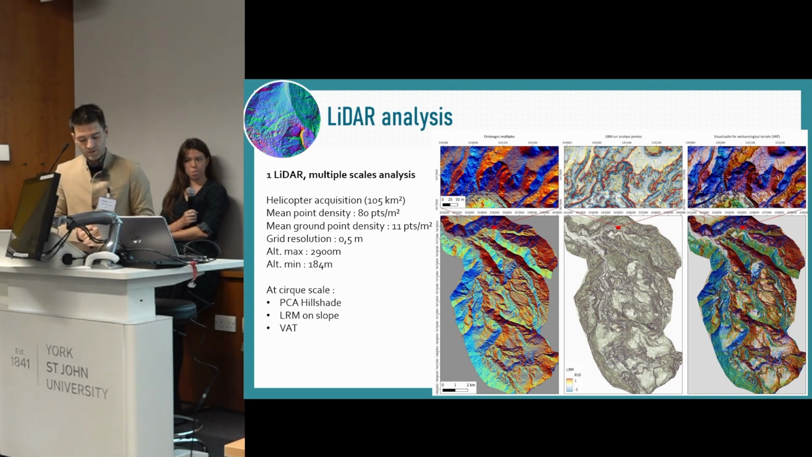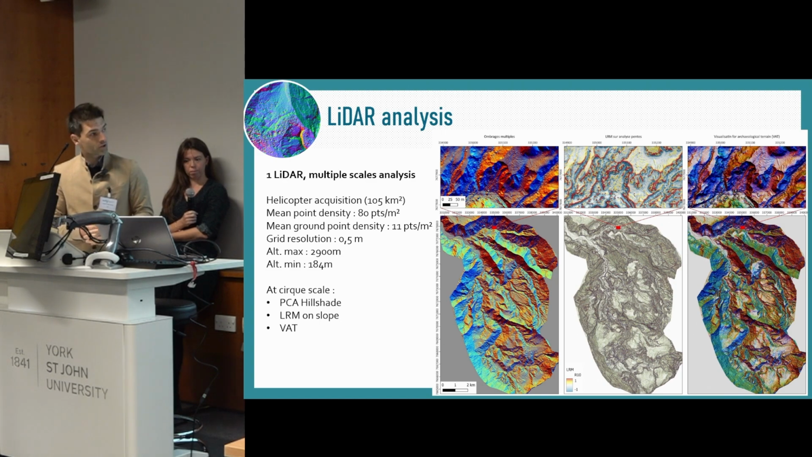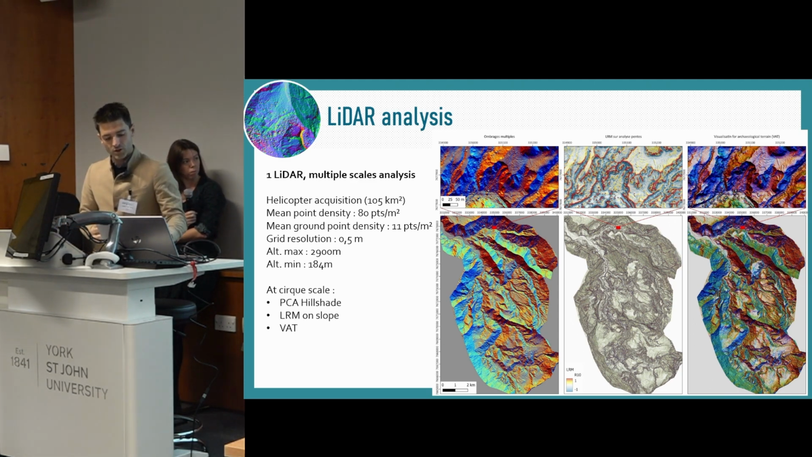This detection is made possible at cirque scale to detect large archaeological ensembles or favorable settling topography by visualizing our DTM with PCA analysis of hillshade, with local relief model overlay on slope, and visualization of archaeological terrain.